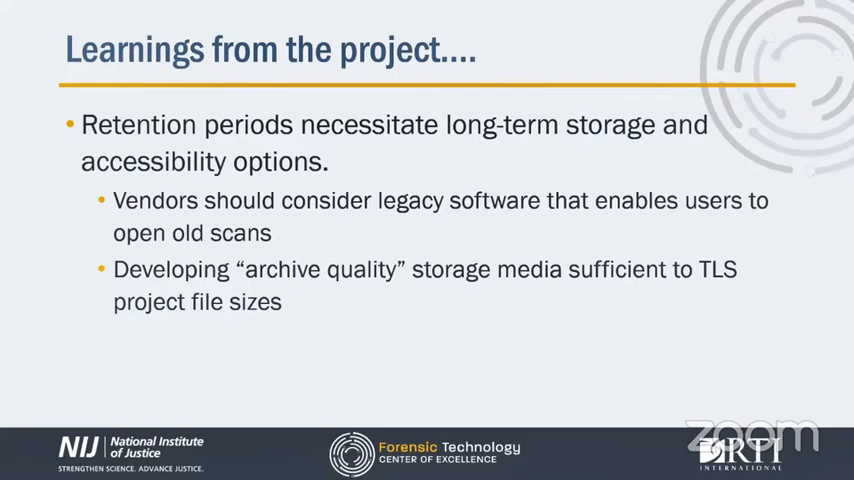Additionally, and along those lines, developing some kind of archive quality storage media that's sufficient for TLS project file sizes. I know some folks are using Blu-ray discs or even dual-sided Blu-ray discs, where it's possible to store 50 gigabytes of data, but there are TLS projects that exceed that. So then what do you do? All of these are considerations that hopefully will be investigated further.